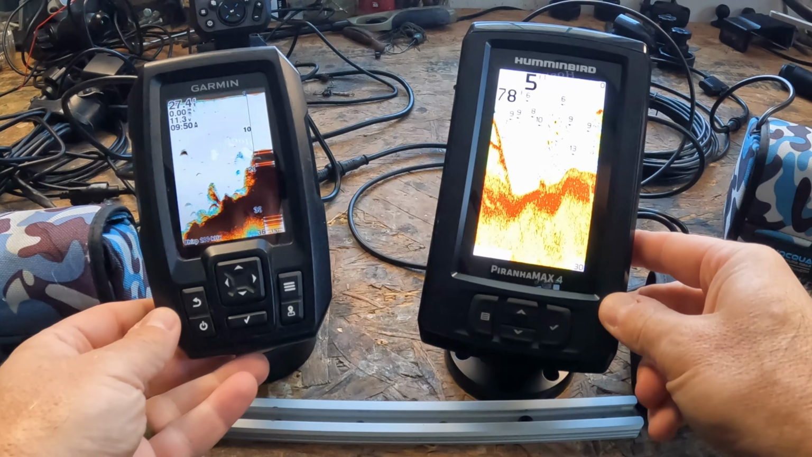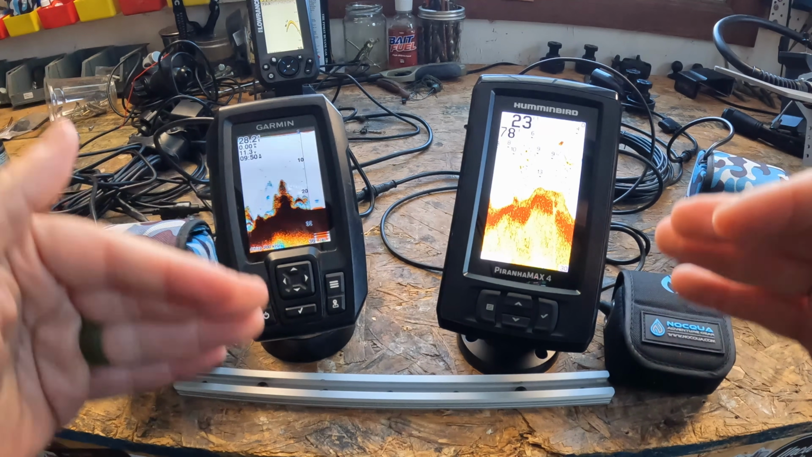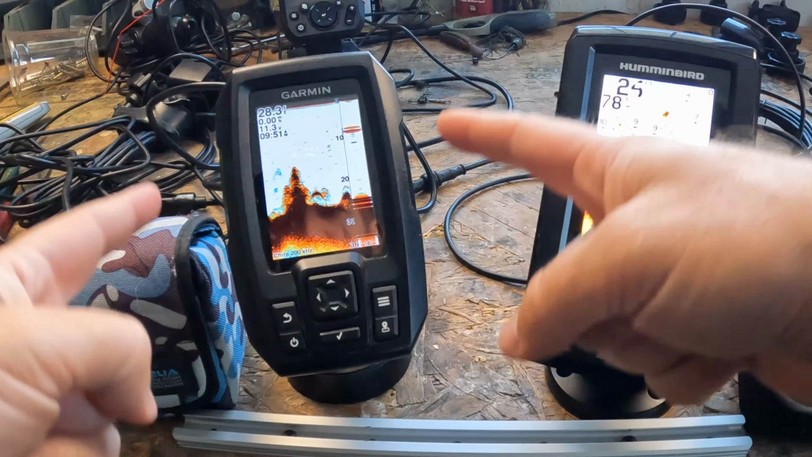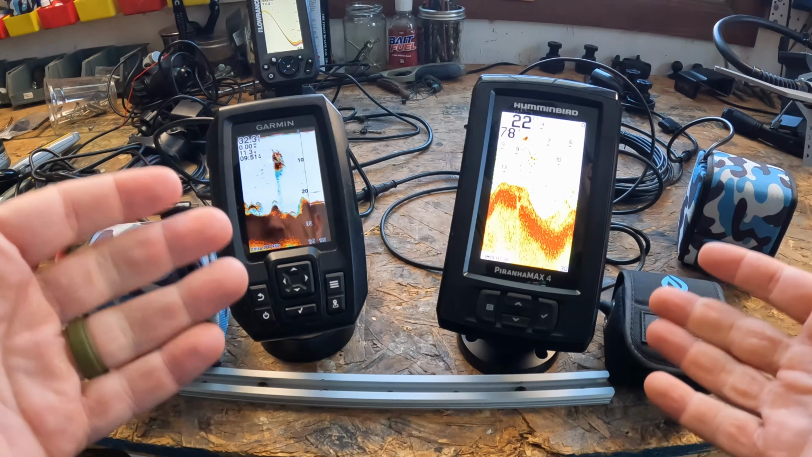Now we're down to brass tacks here. Let's talk about the price. Now, I went down on Amazon. That's where I'm pulling my prices from. And of course, those are going to fluctuate, but typically the sales only fluctuate like $15. So right now, the Garmin Striker 4 on Amazon is $137. And the Humminbird PiranhaMAX 4 is $130.04. So you're looking at it as like a $7 spread.